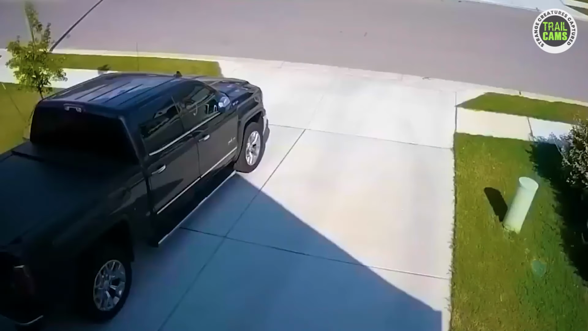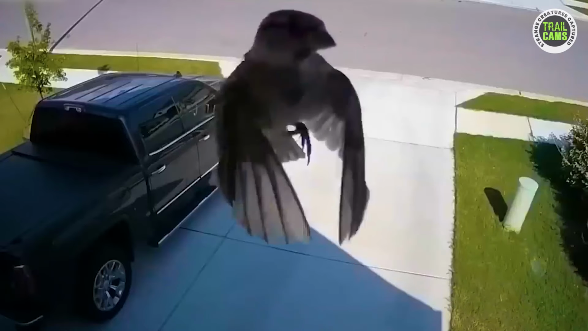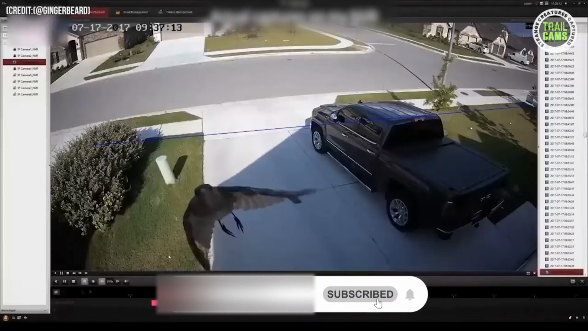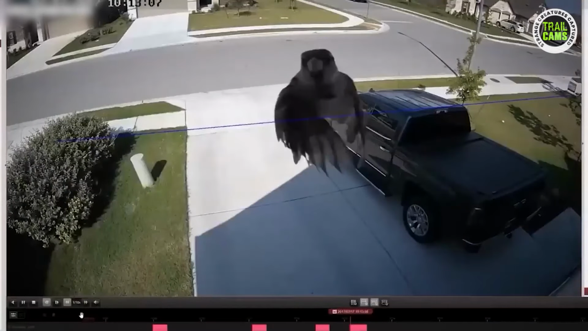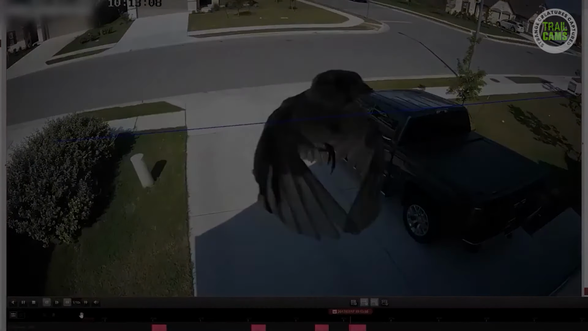The original filmer of this video, Gingerbeard, proposed that this eerie effect is a result of the camera's frame rate, which probably got synchronized with the bird's wings. The mystery has, however, been solved.